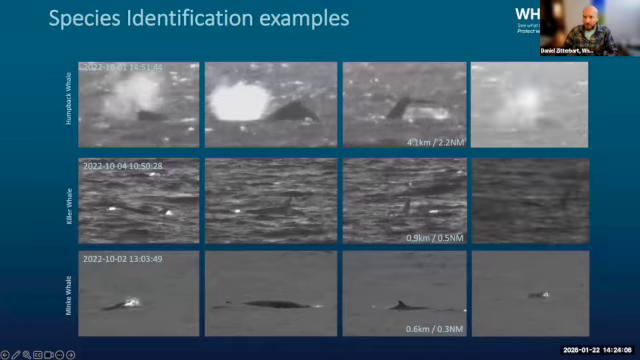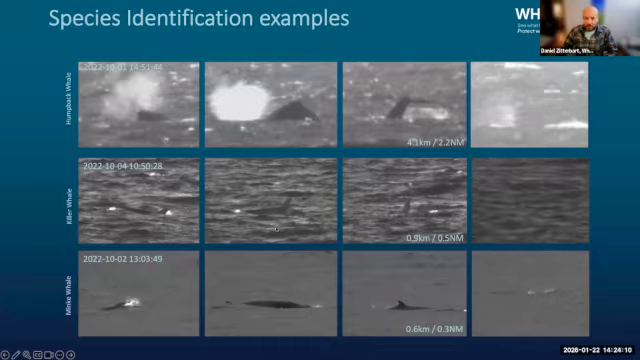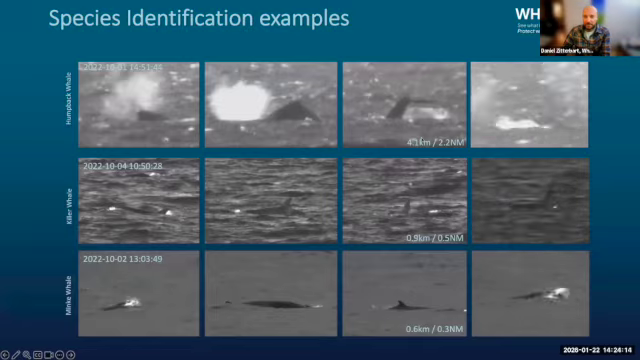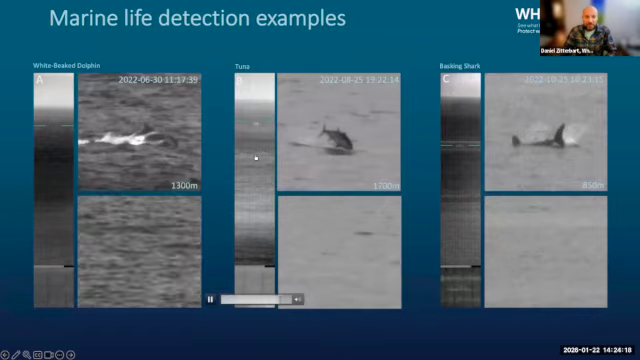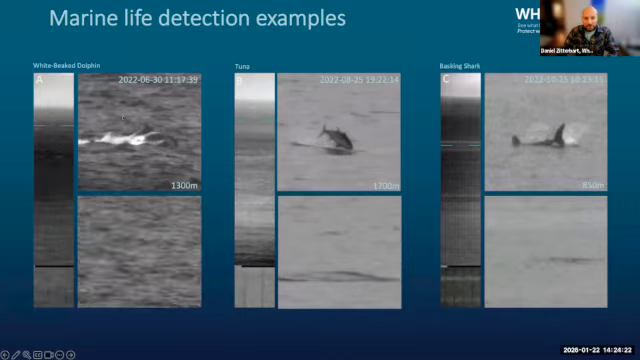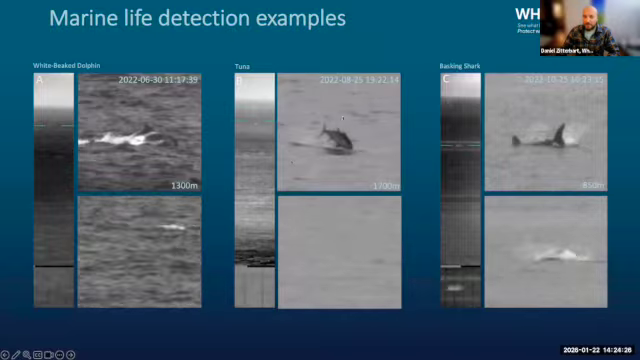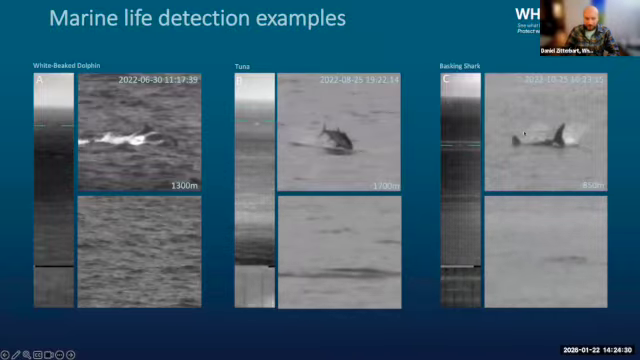Here are some examples of what we detect. On the top, there is a humpback whale. In the middle, that's a killer whale. At the bottom, that's a minke whale, with the respective distances. And by now, the classifier can also classify other species, smaller species, for example, white-beaked dolphin on the left, jumping tuna here in the middle, and basking sharks on the right.